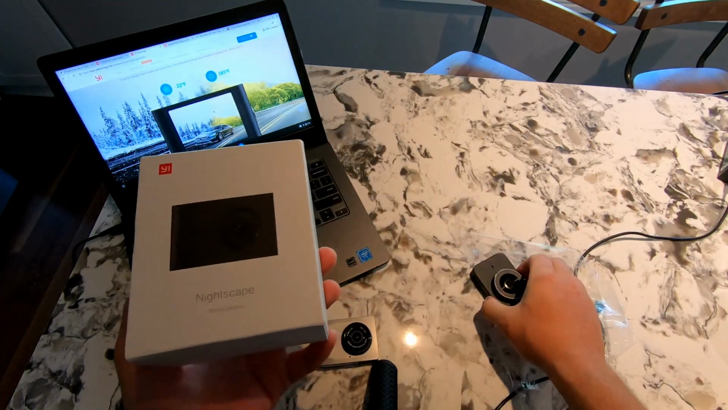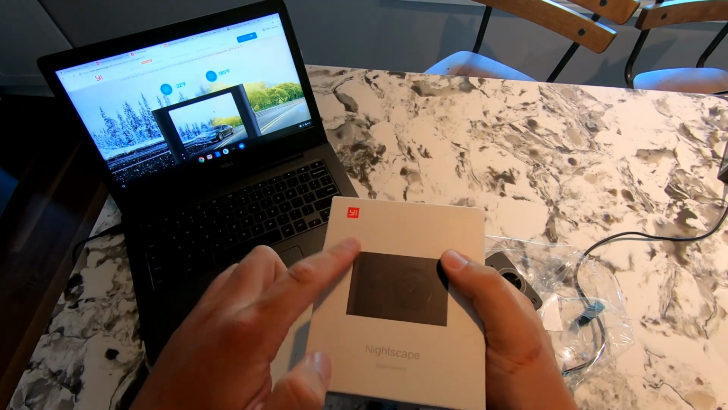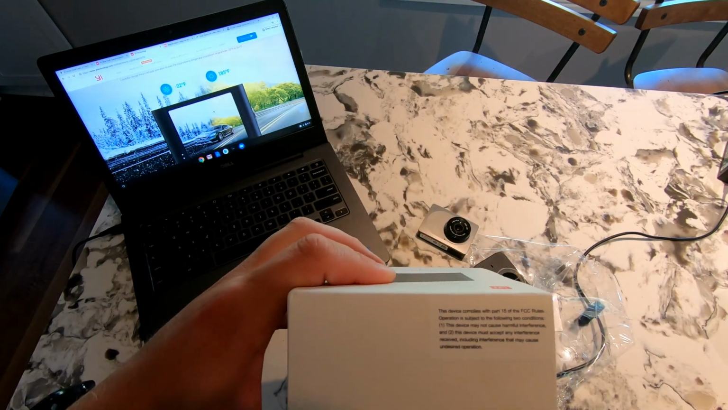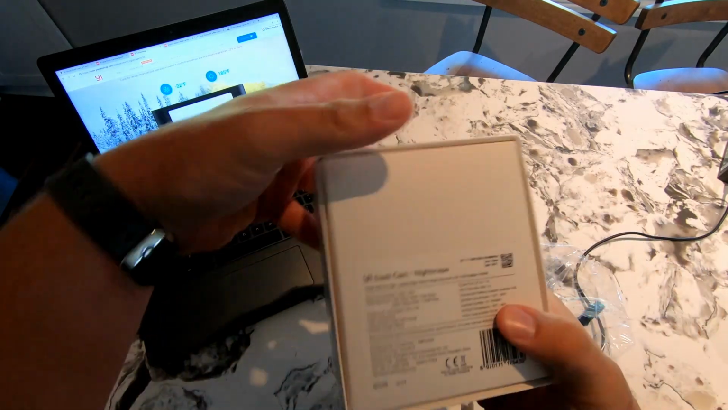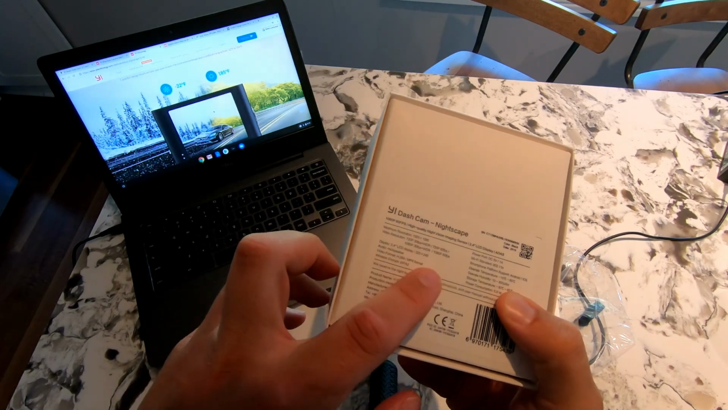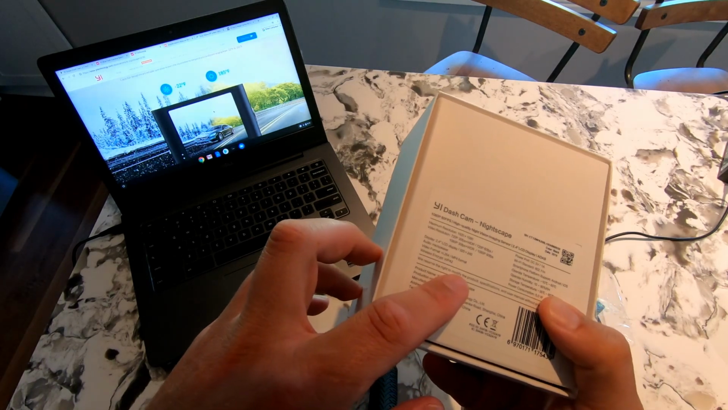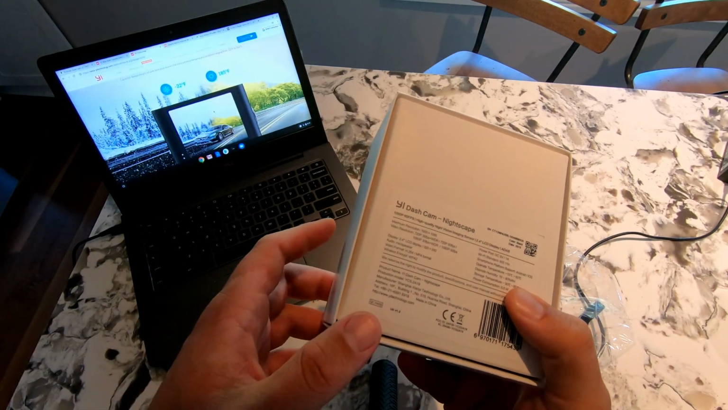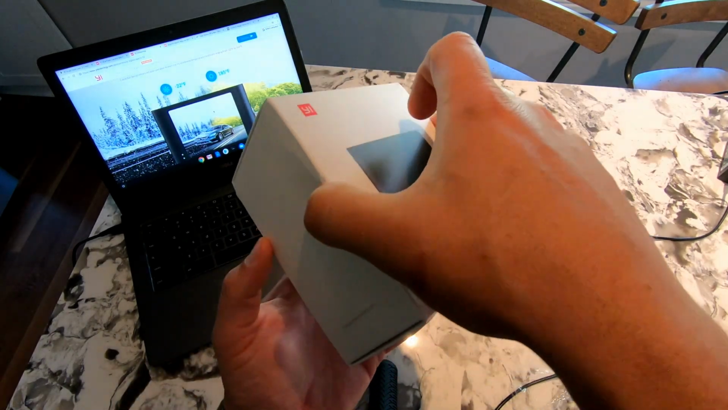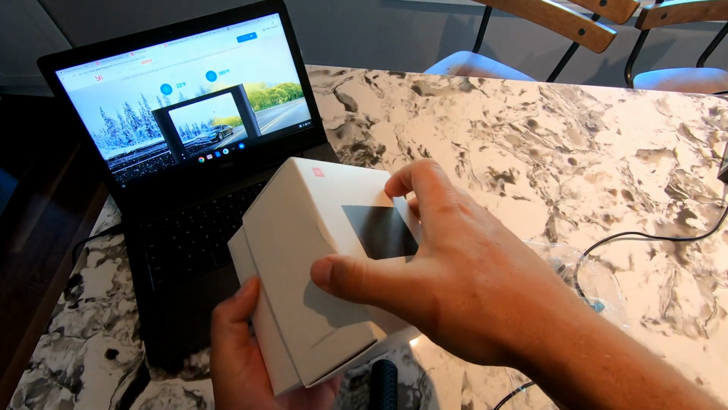Seems like a fairly quality box. It says Yi Technology on the side, Yi at the top, Nightscape dash camera. This device complies with blah blah blah. Maximum resolution 1080p, shows the other available resolutions. Has a mic, encrypted Wi-Fi, power port, all those good things. Smartphone platform for Android or iOS. Yeah, some other nonsense that we don't really need to waste time on reading. So let's open it up.